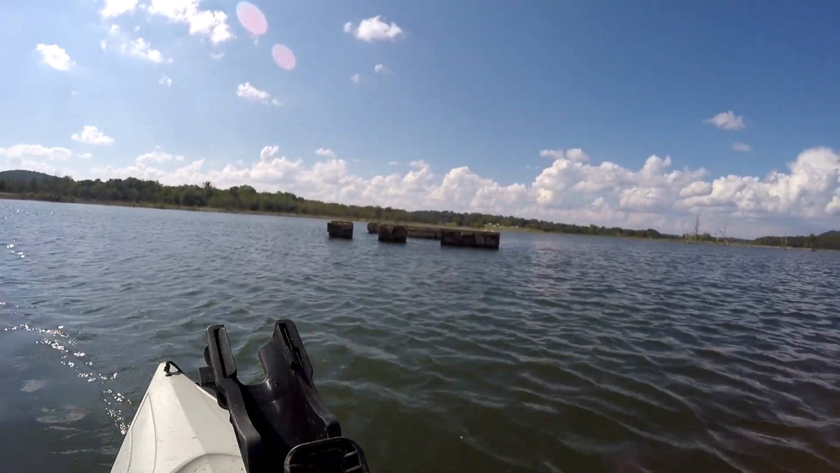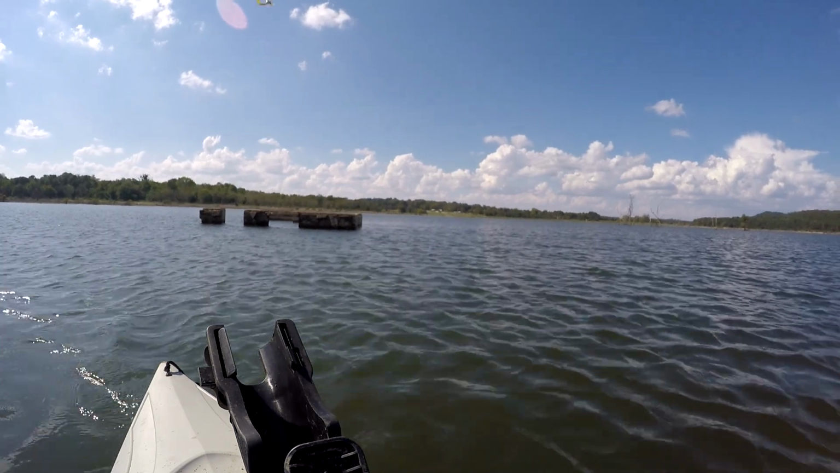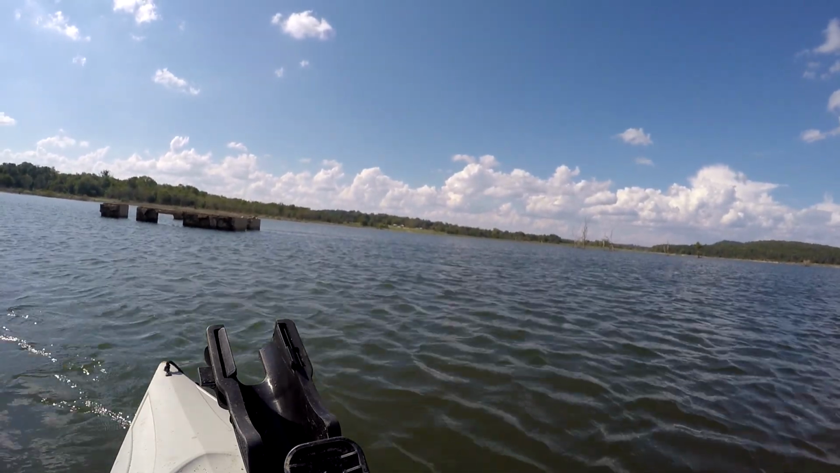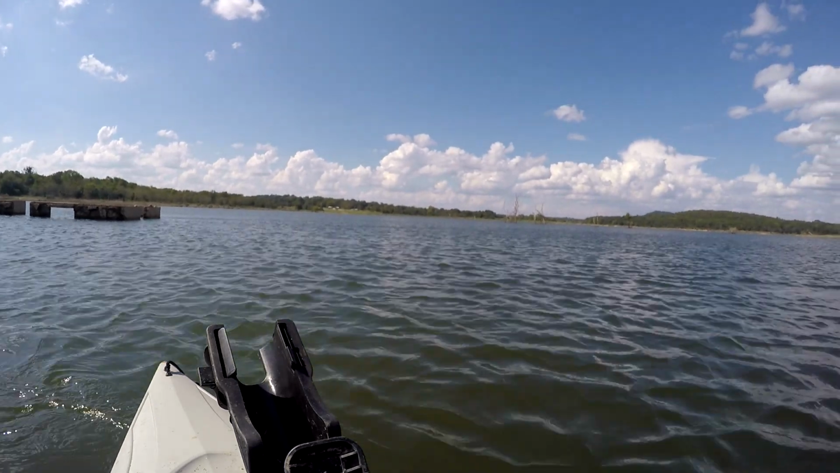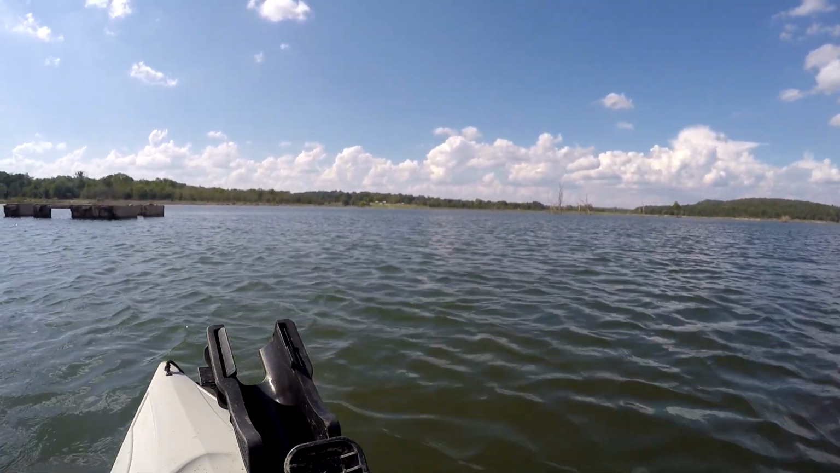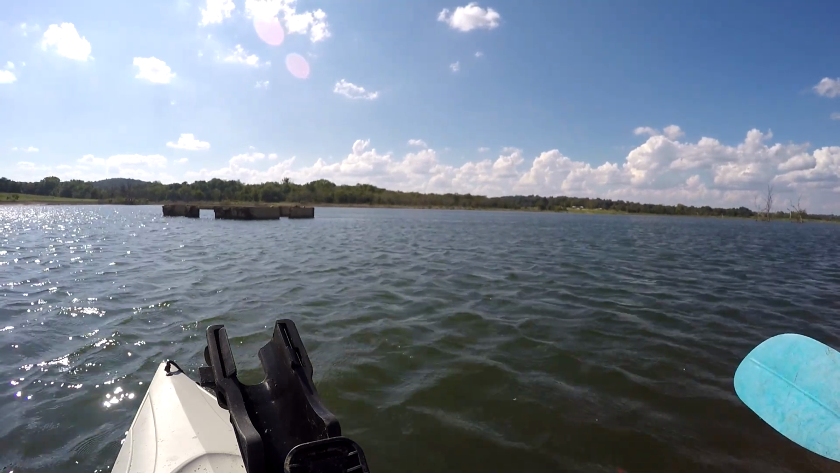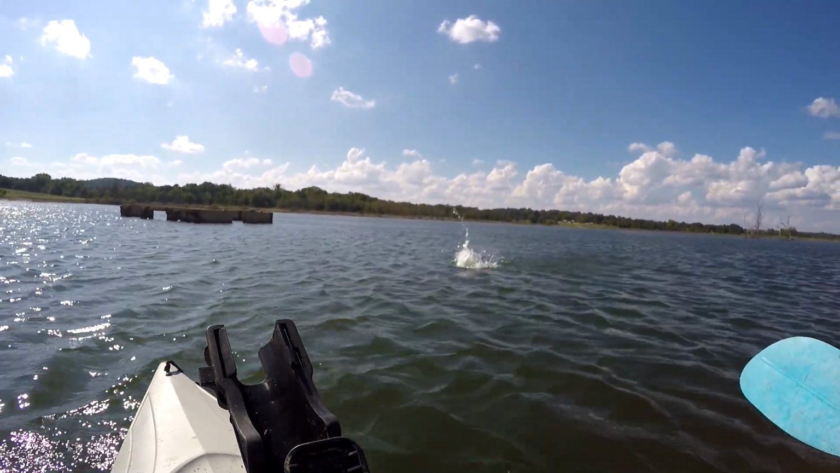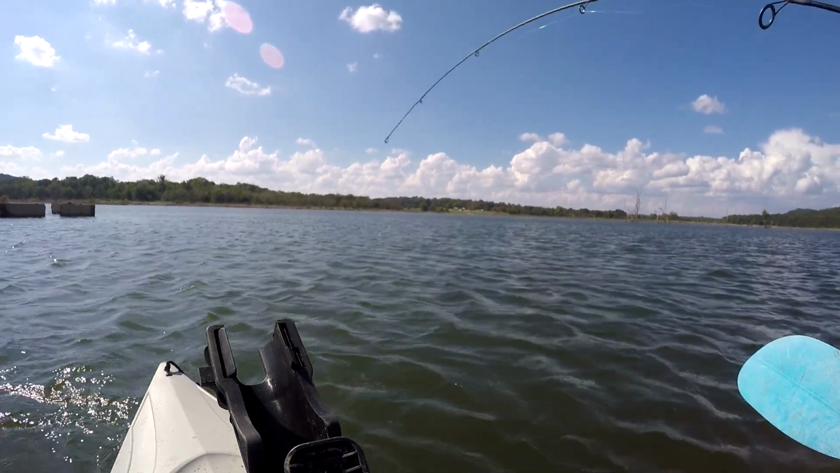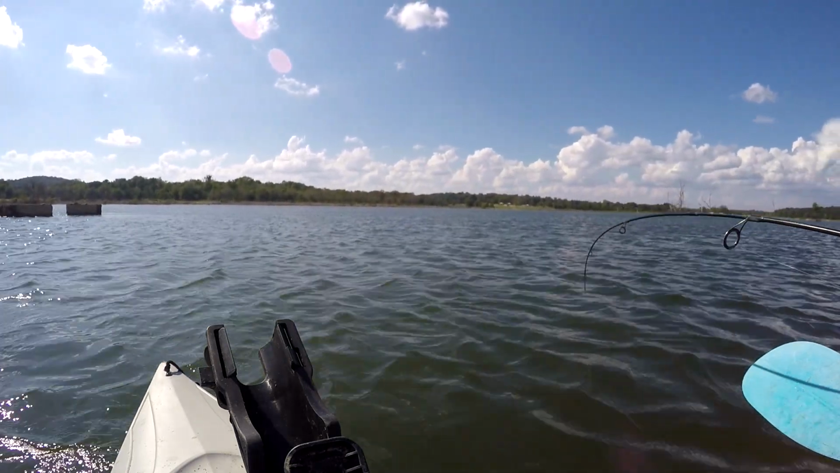This wind just can't figure out what it wants to do. That structure looked pretty good.